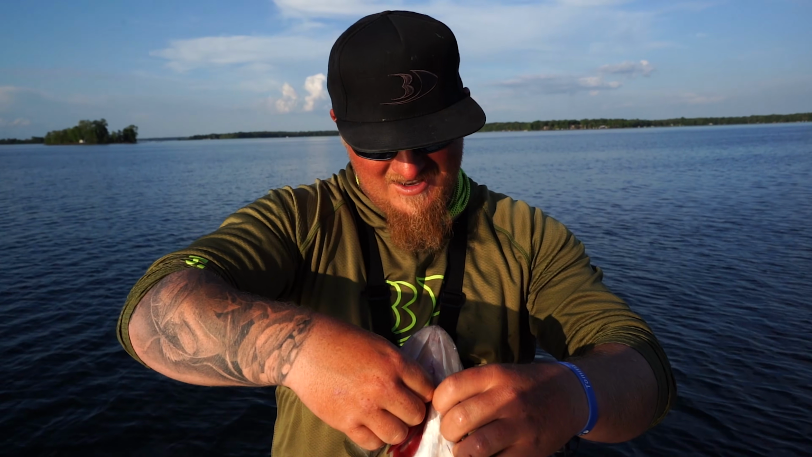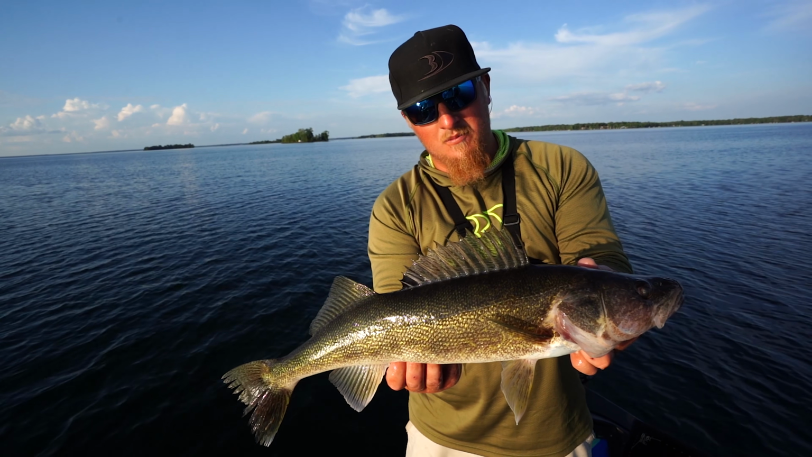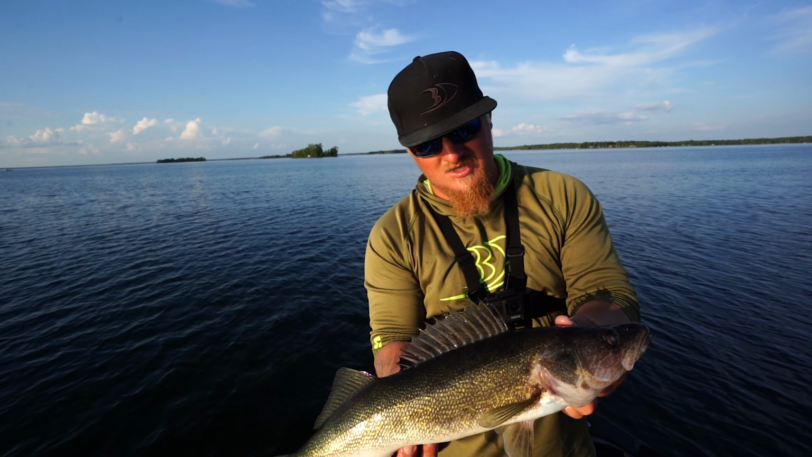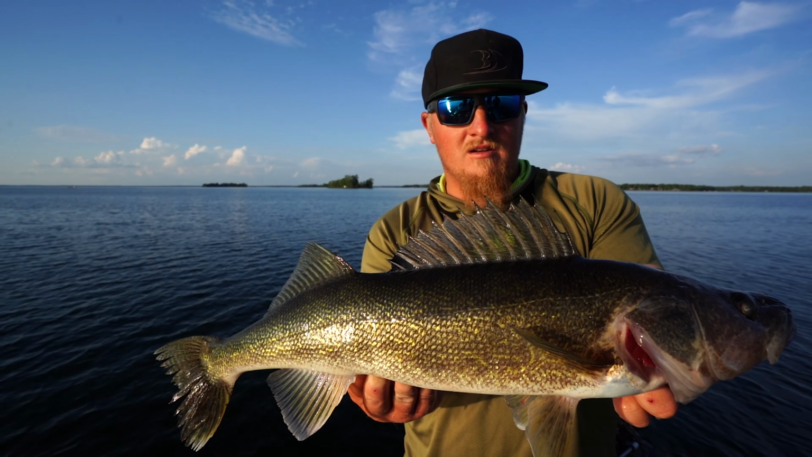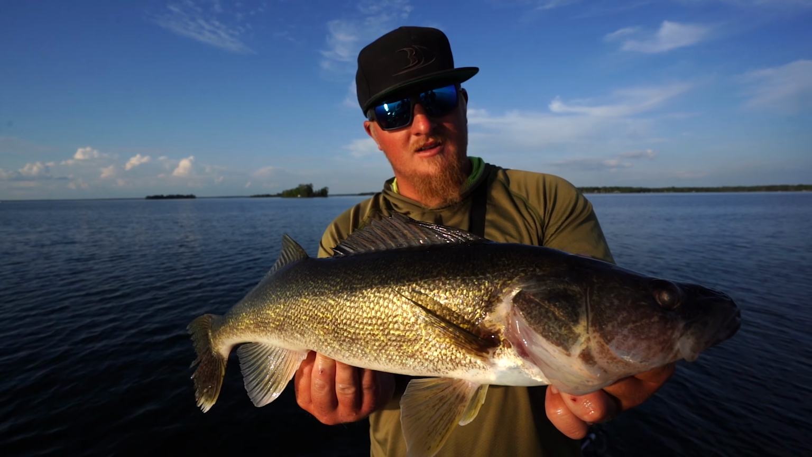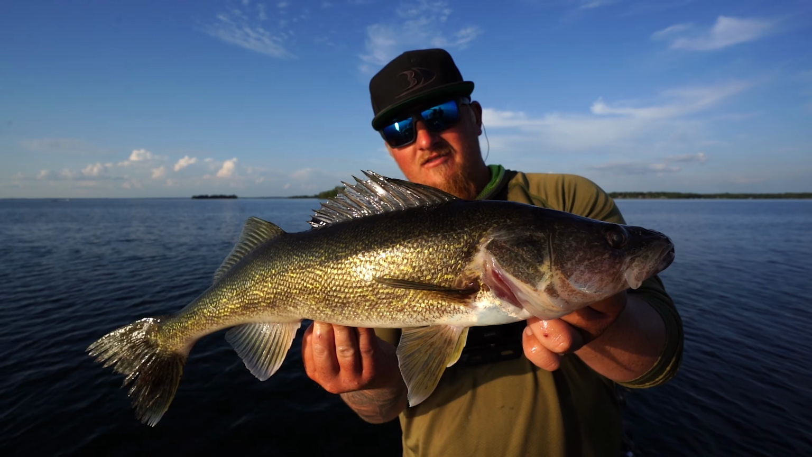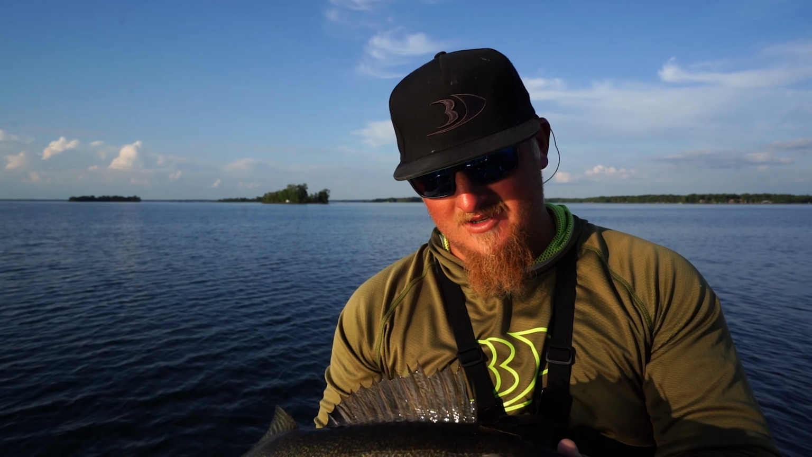Just cranked it. What they're doing is they're in these weeds feeding on young of the year perch. That's one of their number one forages, and that's where the young of the year perch like to live. So where there's bait, there's usually walleyes, and usually these weed walleyes are actively feeding and they're healthy. So really fun way to catch them. Let's get her back.